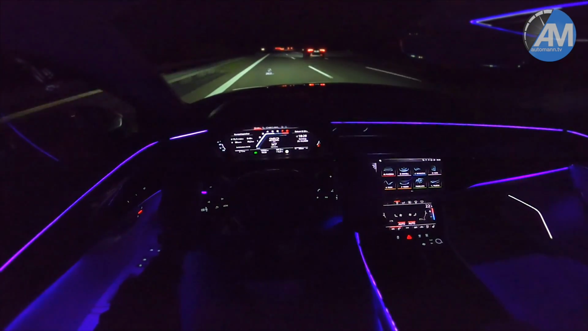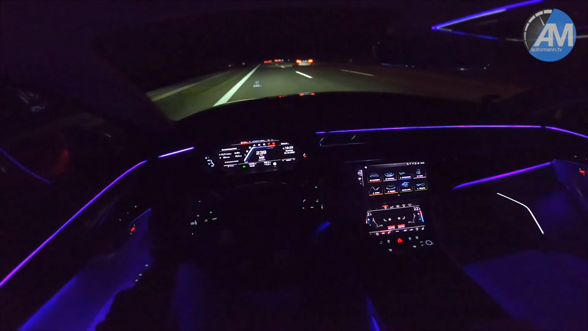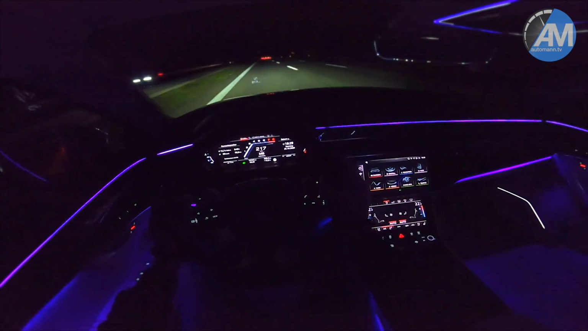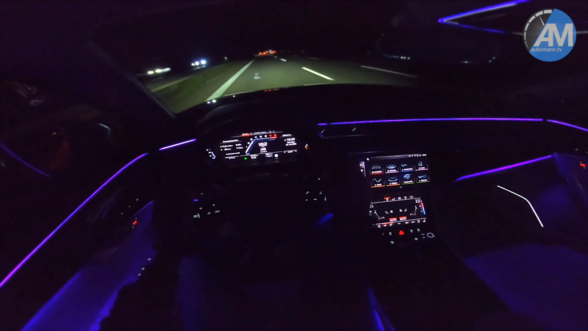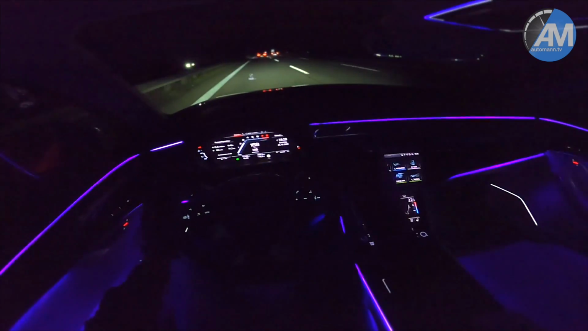Limited. It's a bit of a shame that you cannot actually order an unlimitation pack. You know that our S8 Plus had the 305 kilometers per hour, and it was actually reaching 300 kilometers easily. This one probably would as well.